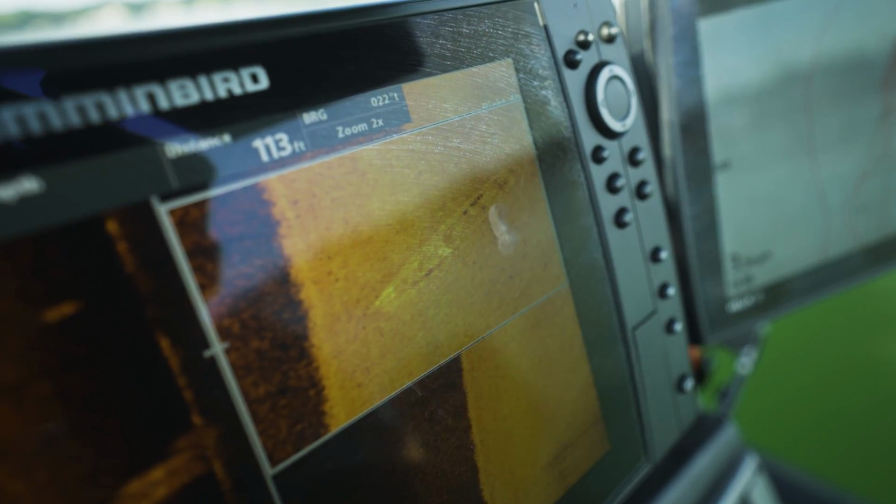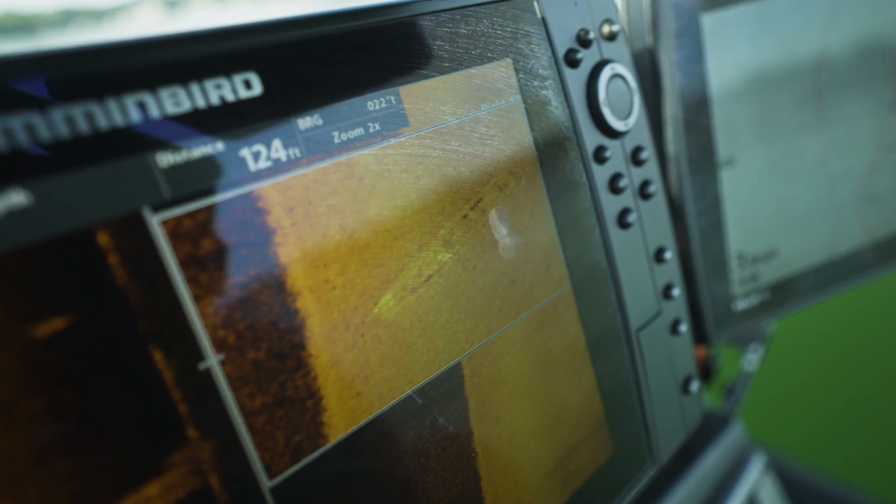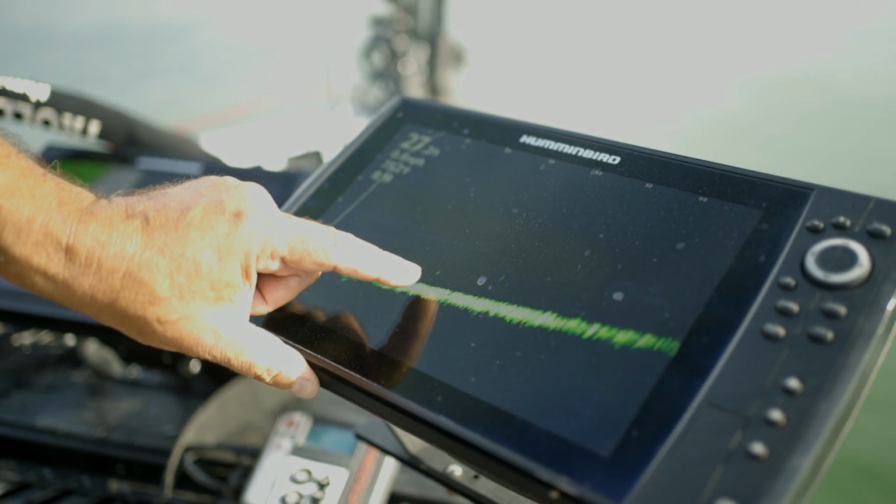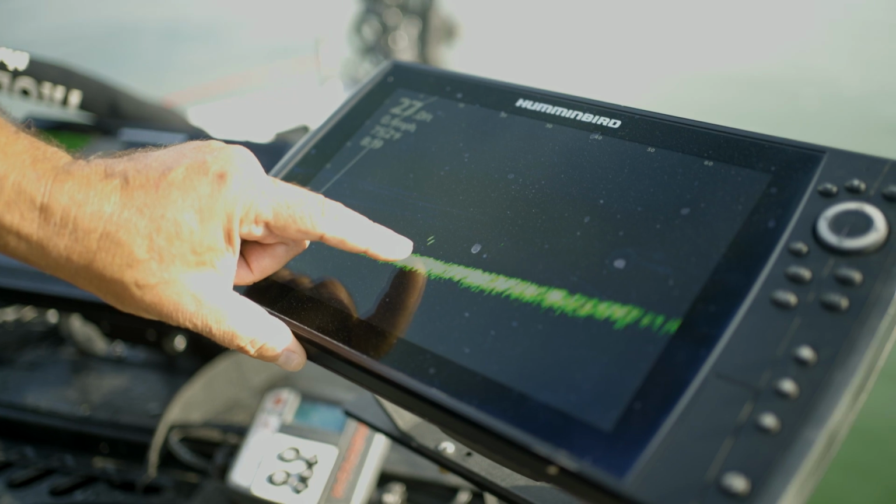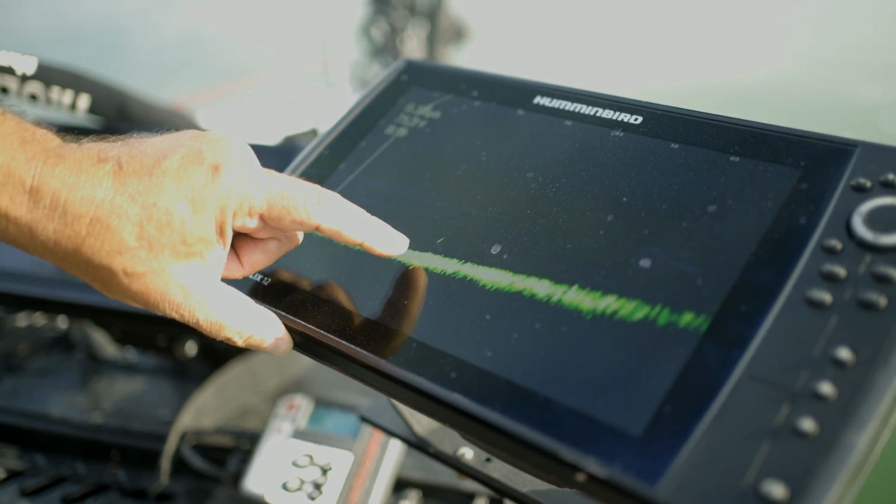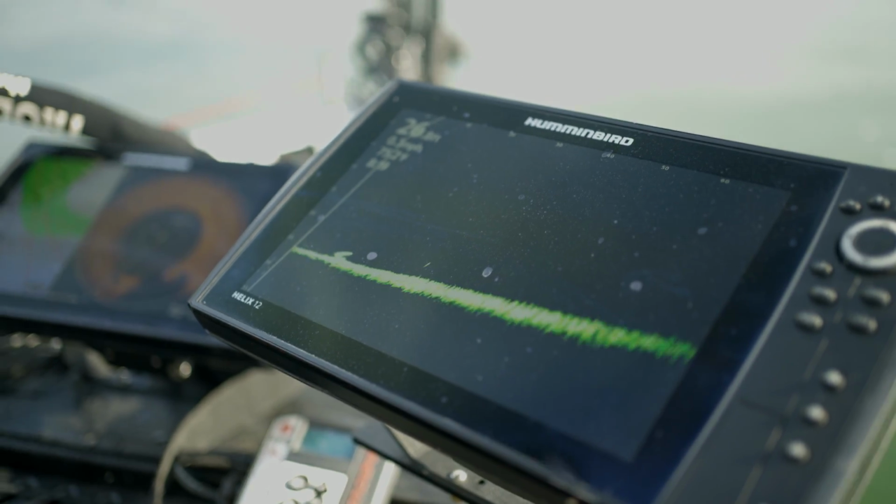So I'll scroll over to it, look at it. There it is, it's an entire boat. Let's fish it. There's a fish off the left side, but see what I mean? They'll get around it like that. Those two right there, there's the boat. Those fish right there are off the back side. Let's try to catch it.